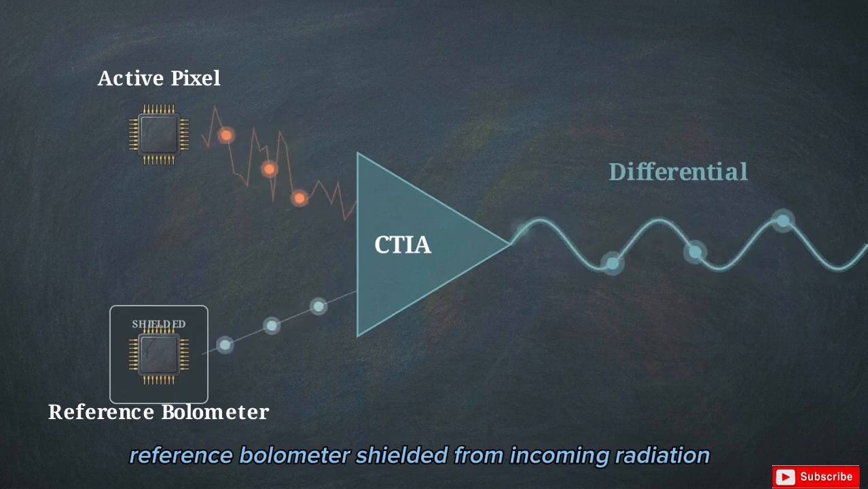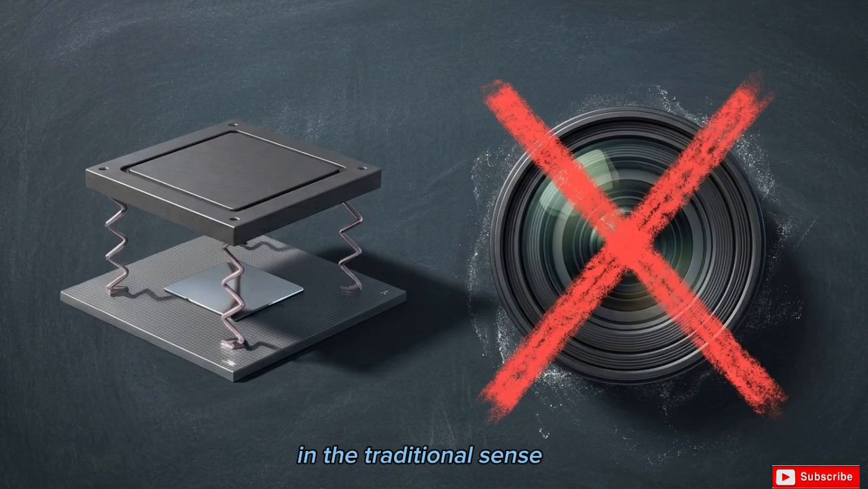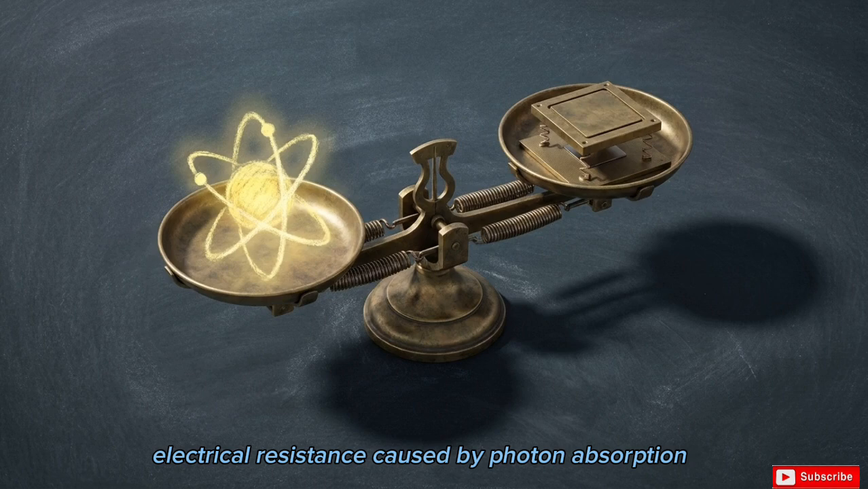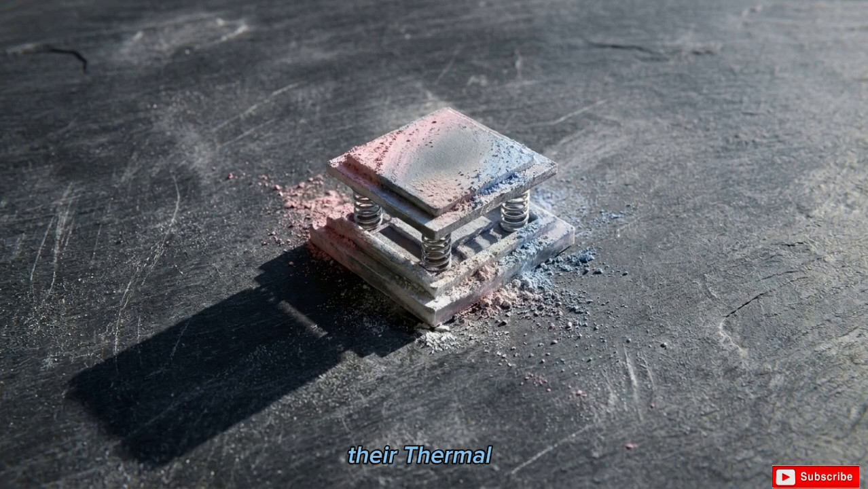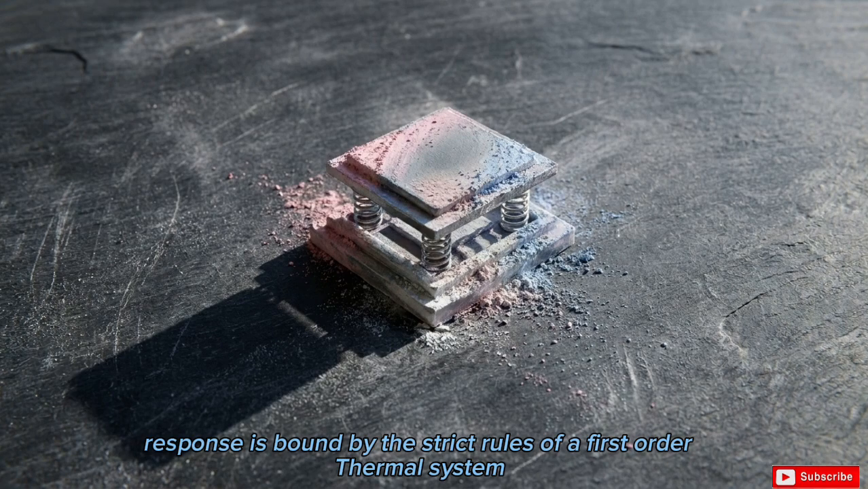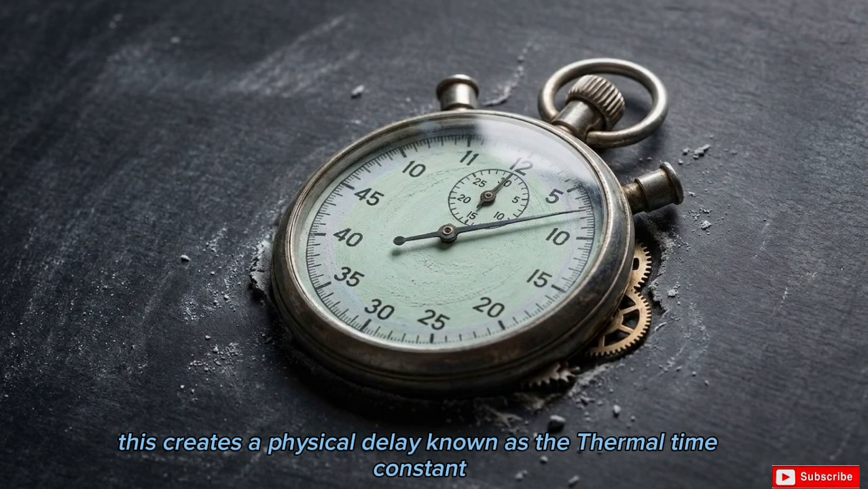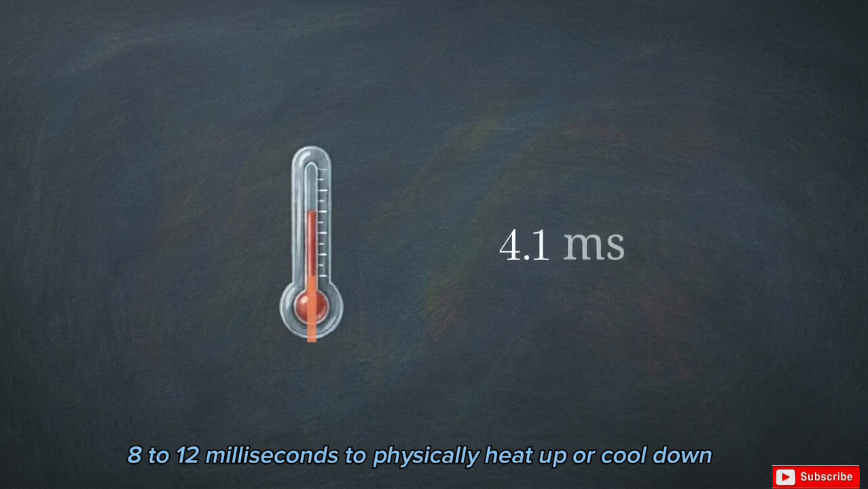from incoming radiation. An uncooled microbolometer does not see radiation in the traditional sense. It functions as a microscopic mechanical scale, measuring tiny fluctuations in physical electrical resistance caused by photon absorption. Because these MEMS pixels possess actual physical mass, their thermal response is bound by the strict rules of a first-order thermal system. This creates a physical delay known as the thermal time constant. It typically takes a modern sensor 8 to 12 milliseconds to physically heat up or cool down to match a